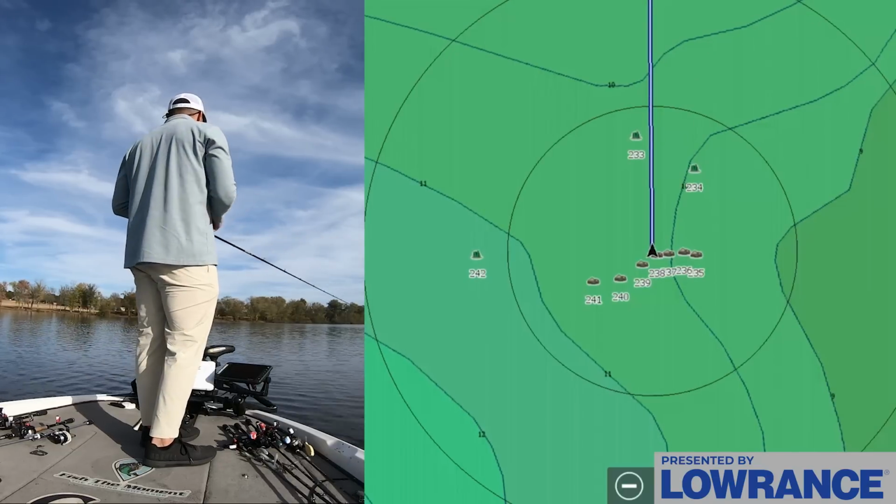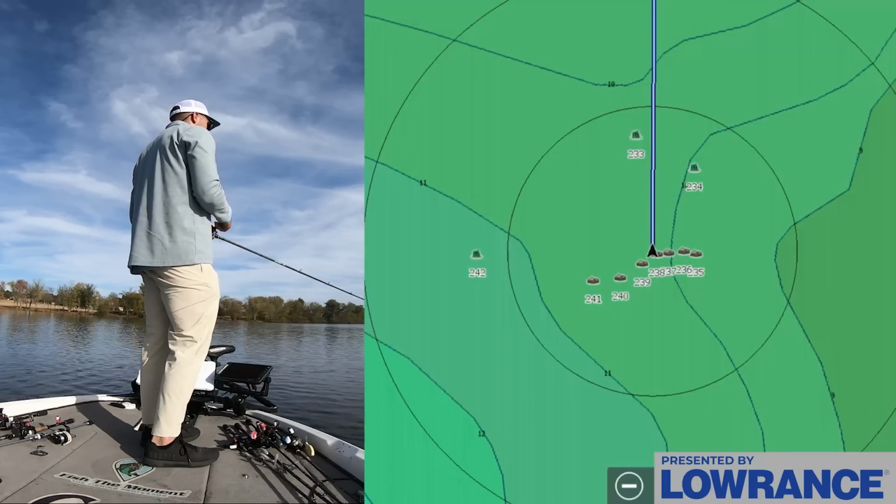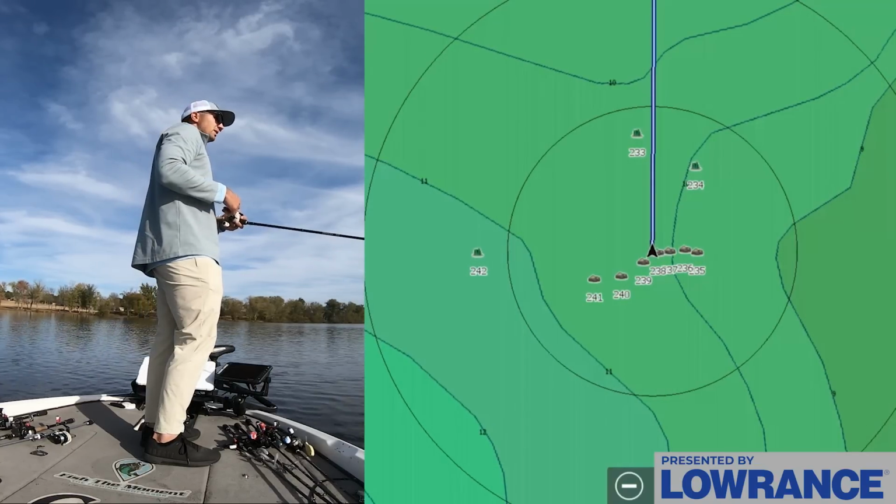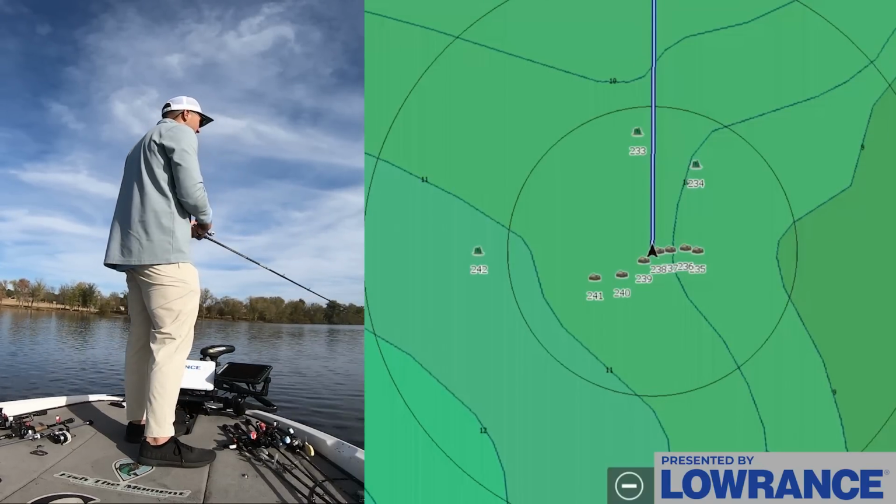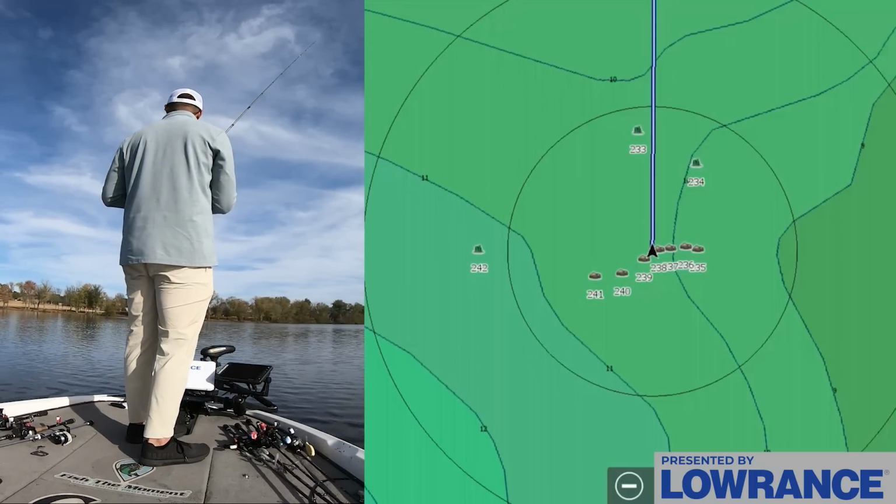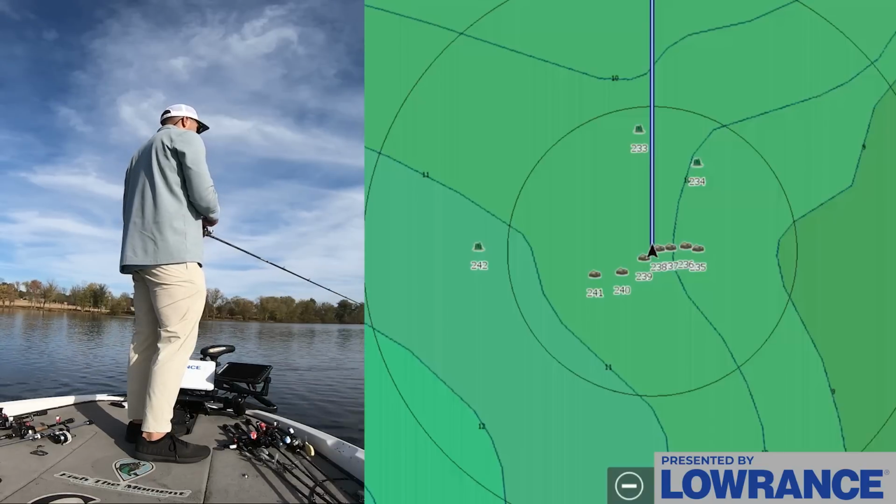That means I should be able to just go around and mark brush with fish and be in business. We're gonna drag on this pile for a minute more, make a couple more casts, maybe throw a couple different baits just because we just got bit in that pile right now. That's a really good sign though. Don't know why he didn't get it. He must have been a little guy.